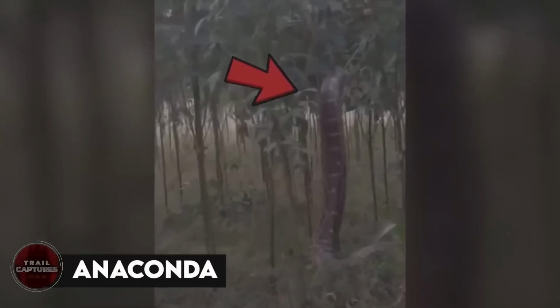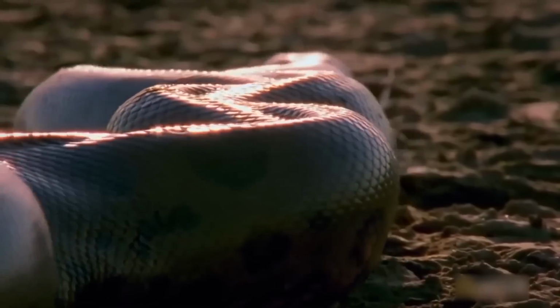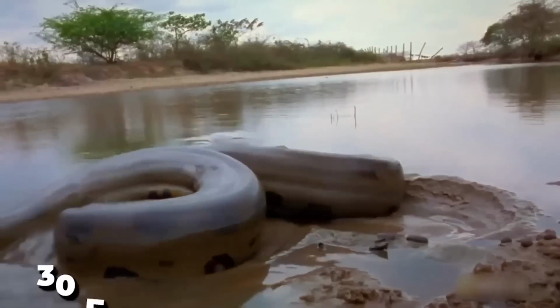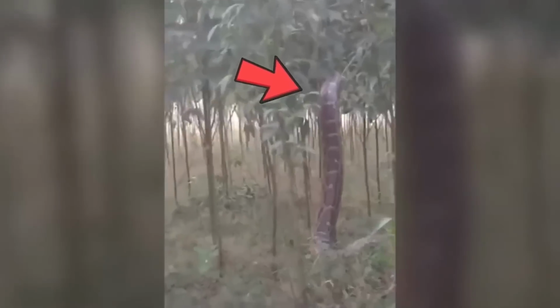Anaconda. Have you ever wondered how big anacondas can get? What's their maximum size? Well, they can reach up to 30 feet in length. This anaconda demonstrates how dangerous these creatures can be. The tree can't support its weight and collapses as the snake tries to slither up it. Watching this, I'm relieved that titanoboas are extinct. Who knows what could have happened otherwise?